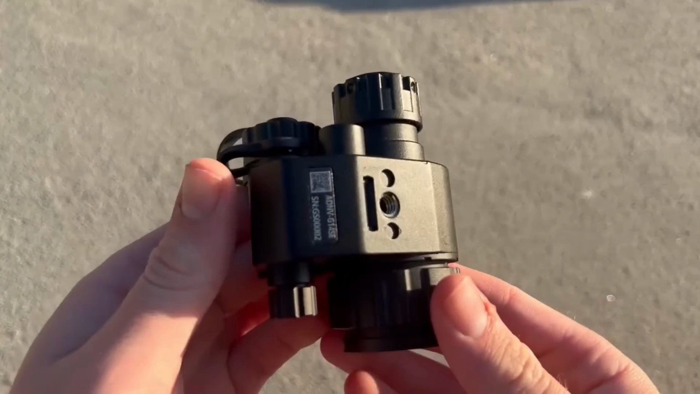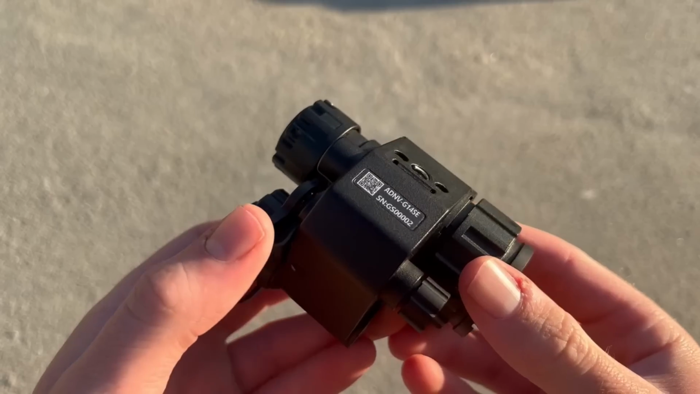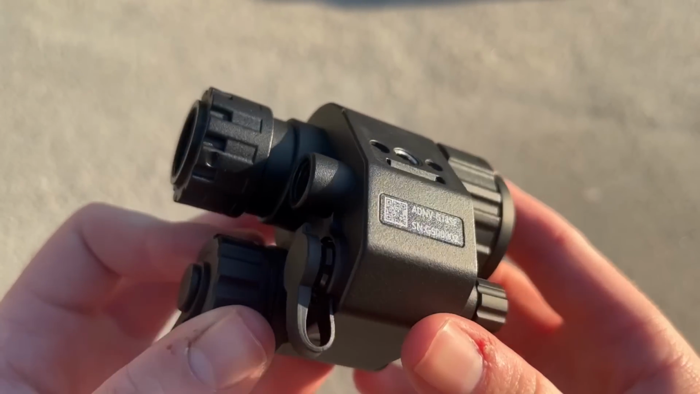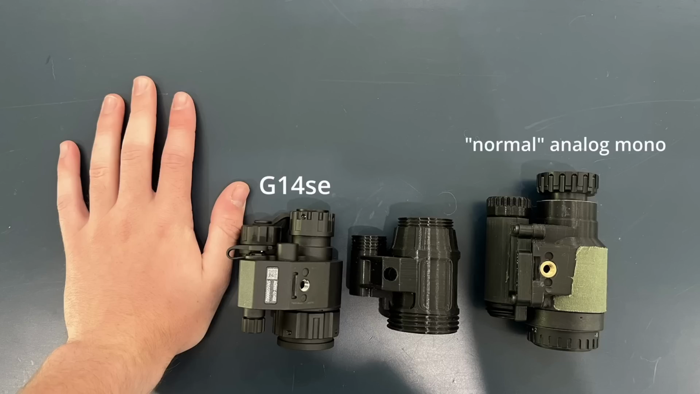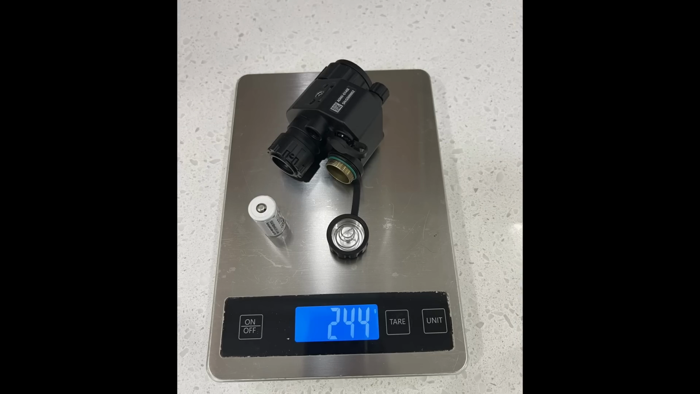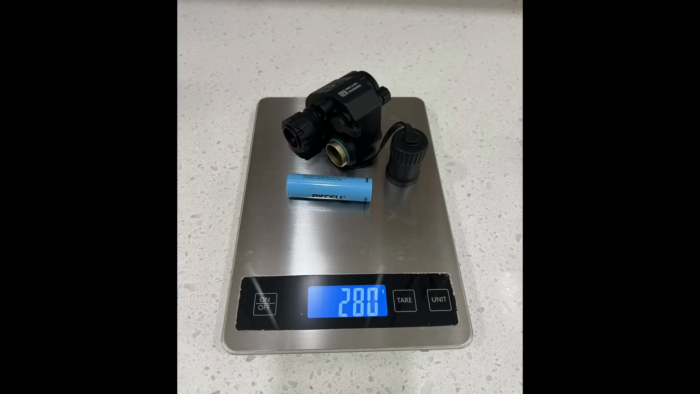Getting right into features and controls from the top down. The ADNV G14SE housing is made out of a rugged feeling polymer. The NVG is incredibly short with a length of only 85 millimeters or 3.3 inches. That's 1.2 inches shorter than the already compact PVS-14. The G14SE weighs 226 grams without a battery, 244 grams with a 16340, and 280 grams with a 18650 battery.